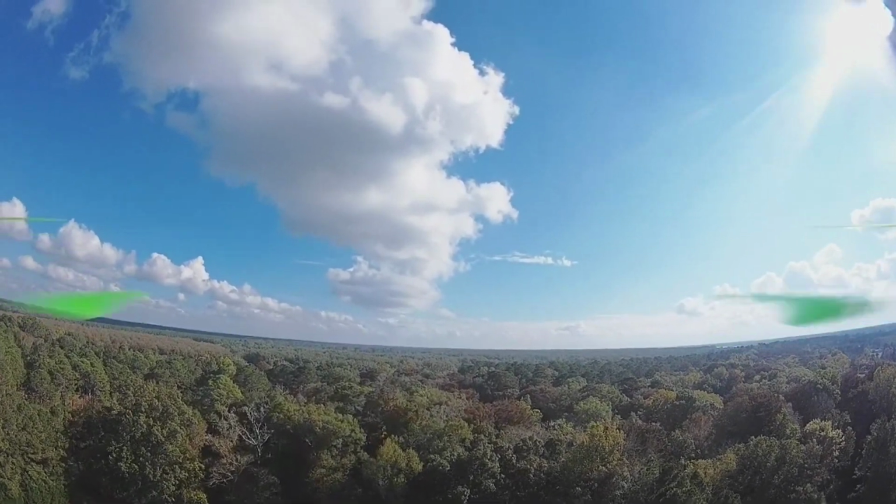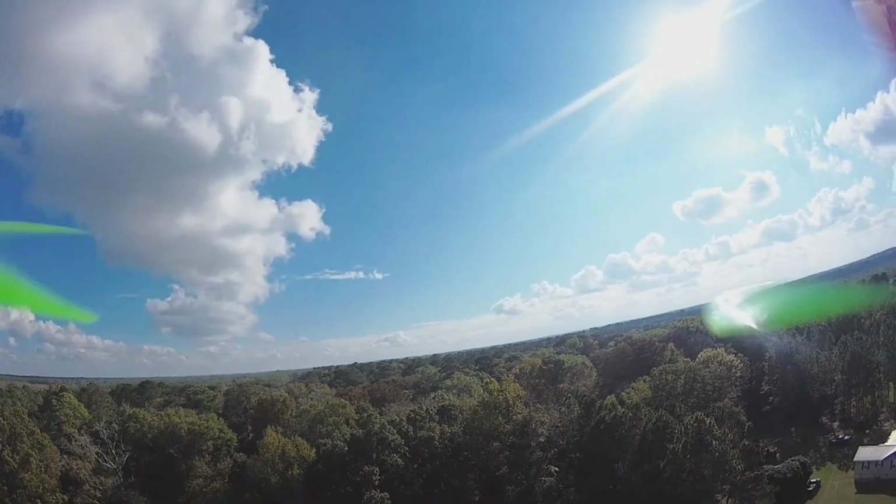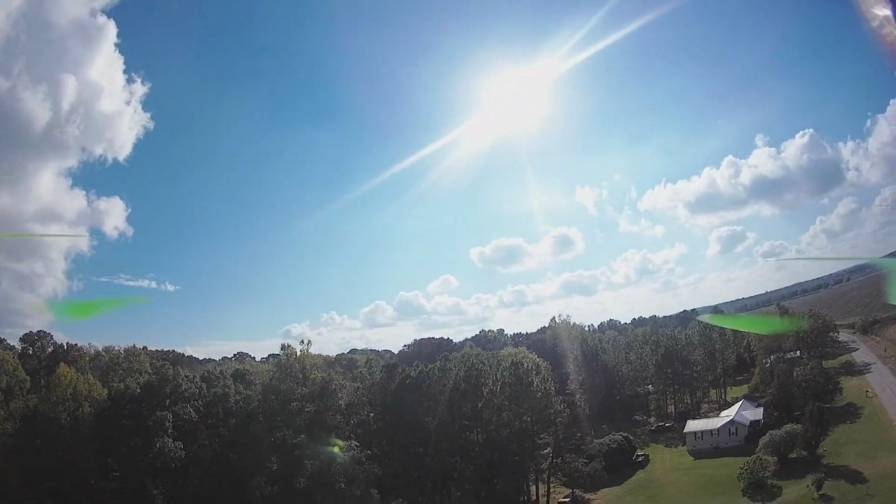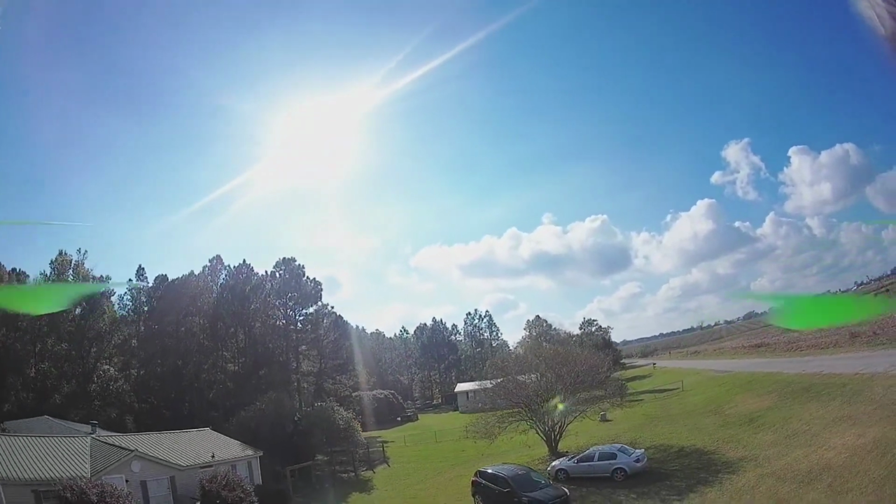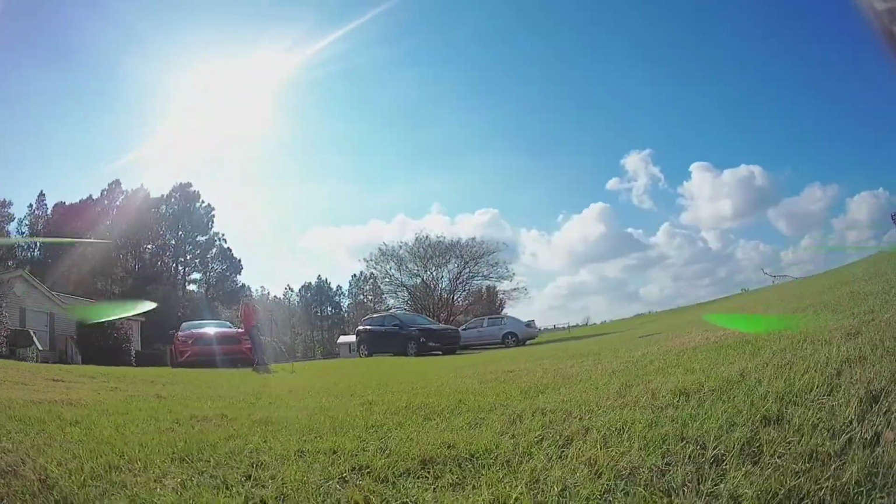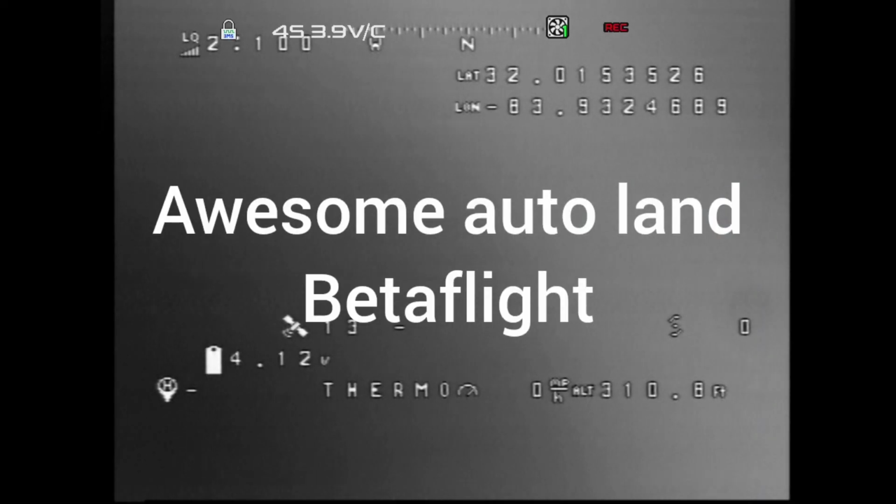And then we're going to move to the thermal build video. And I use the ground a lot for that thermal video, just picking up the area, looking at the roads, the trees, the fields, and whatever it may be to help me find my direction. But an awesome landing with GPS rescue. And here we go.